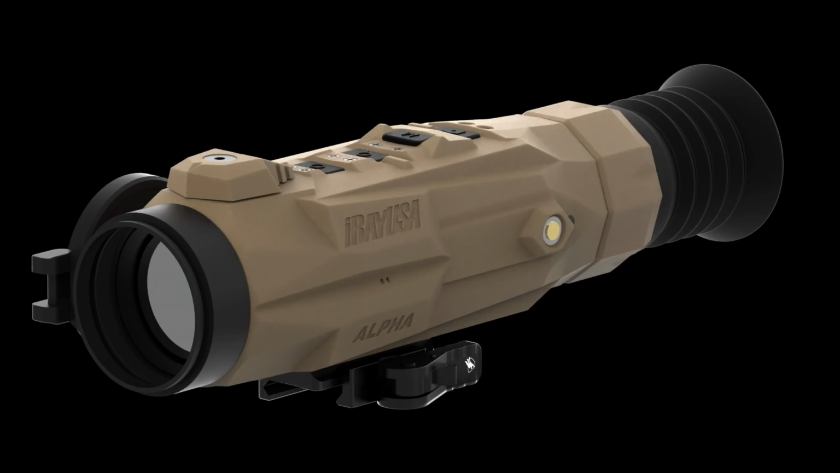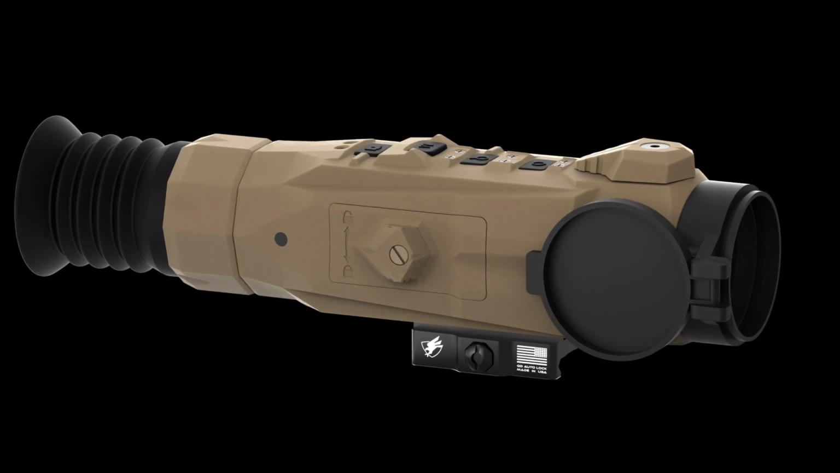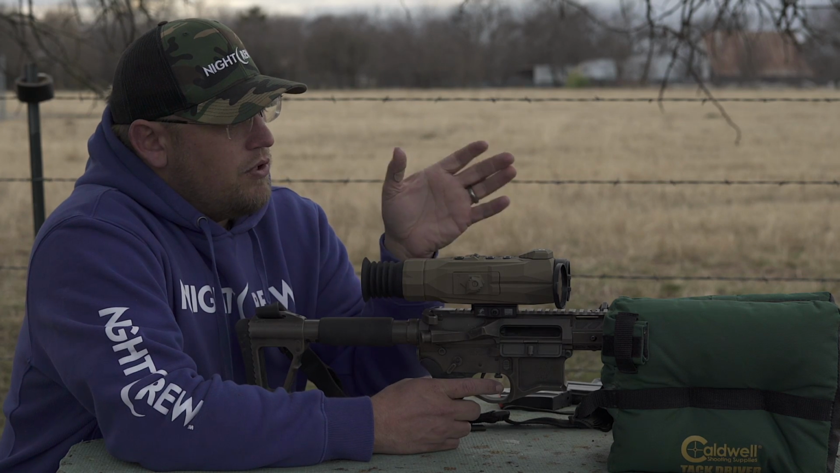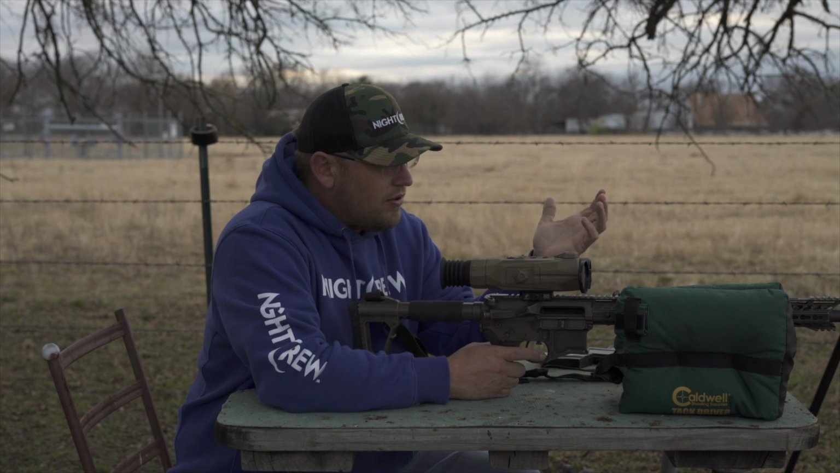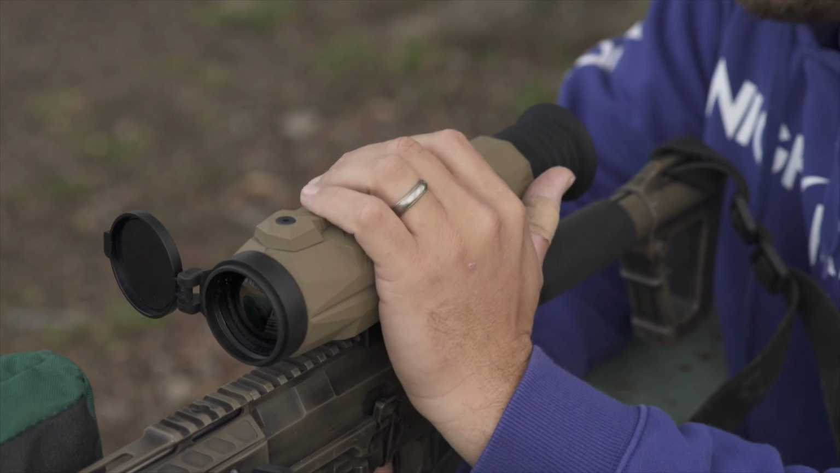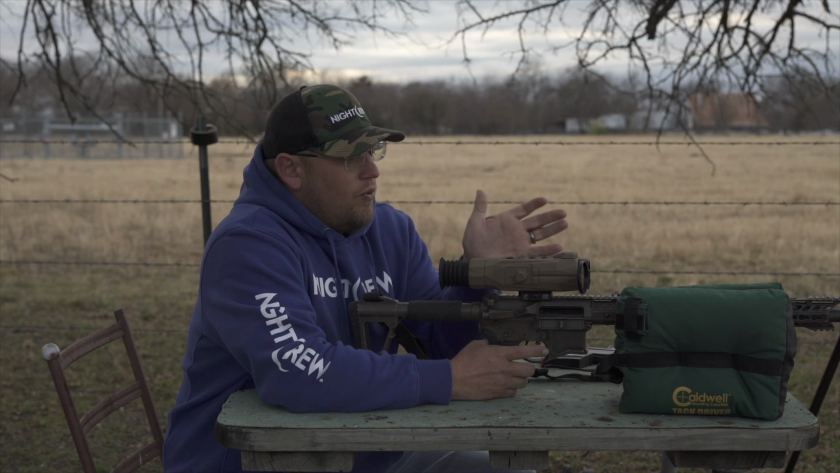I mean, look at the buttons. The buttons themselves all have markers and they're all at different levels. So your main menu button is raised higher than the rest of the buttons. The reason that iRay did that is basically when you're out in the dark and stuff's going down, the last thing that you need to be worried about is figuring out where your zoom's at, where your menu button's at. If you need to do something or change something, you don't even have to look at it. You don't have to turn a light on. You don't have to do anything. All you got to do is just put your hand up there in the dark and you can feel exactly where each individual button is based on the markers that identify each one. The raised profile on the buttons, no one has done that. Again, that's something only a true night hunter would even know to put in a scope.